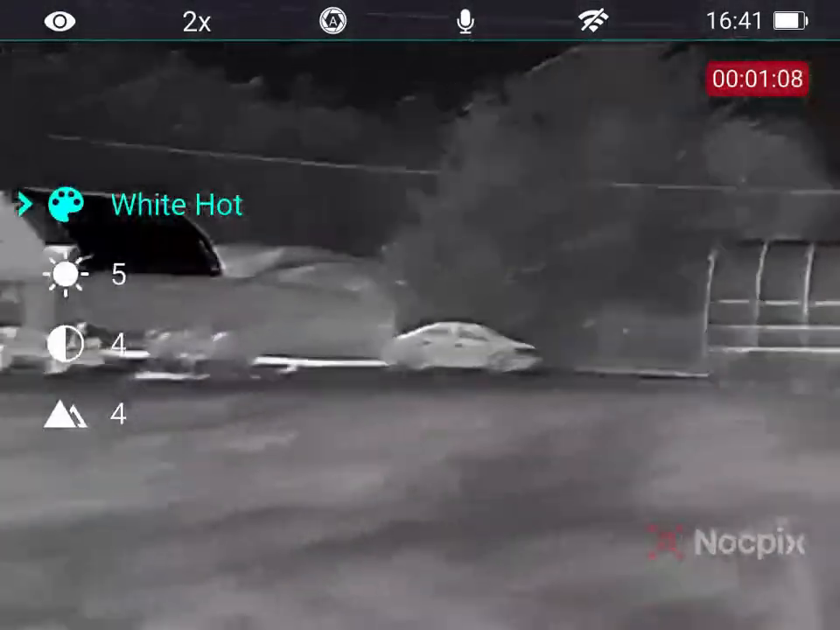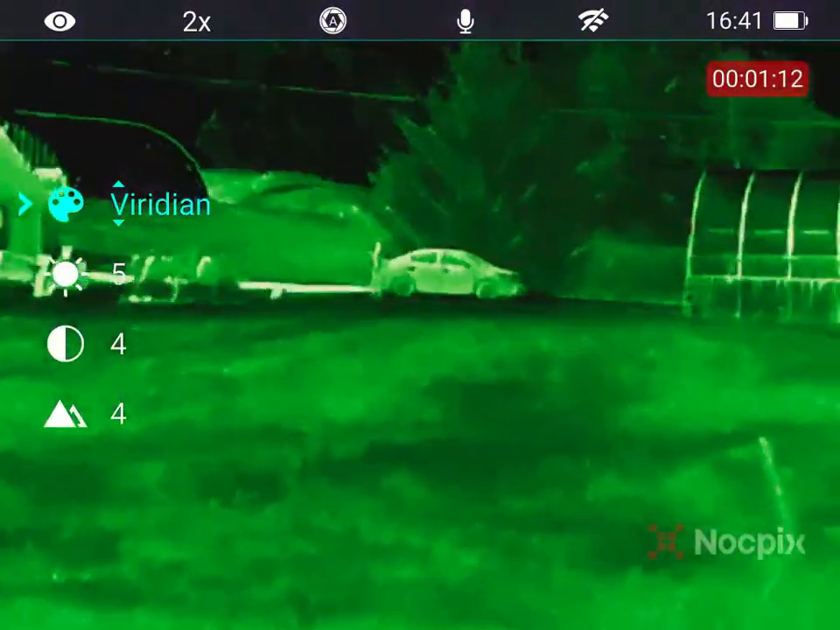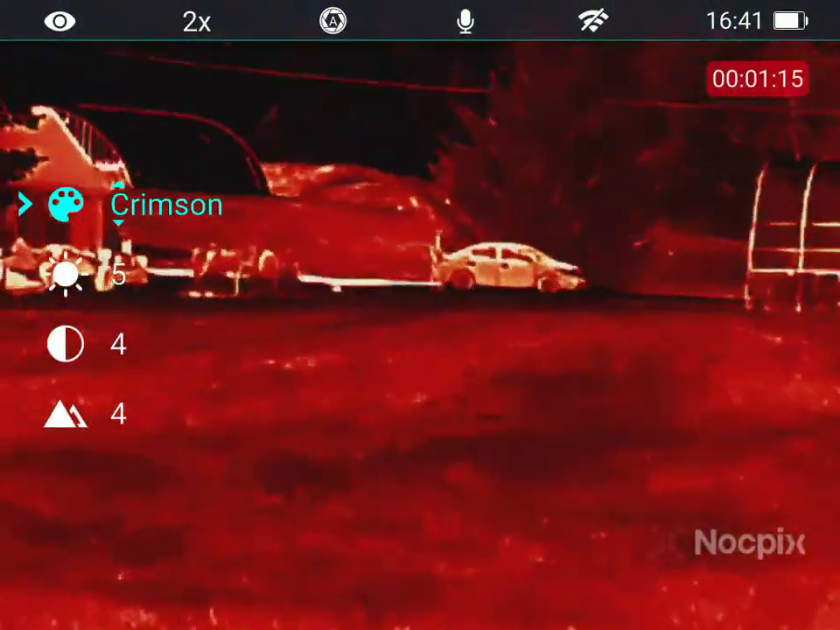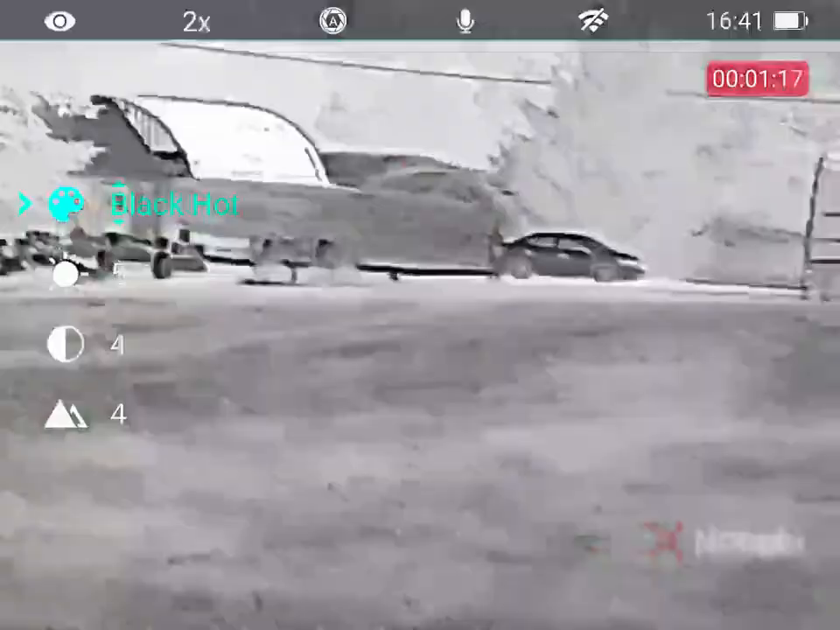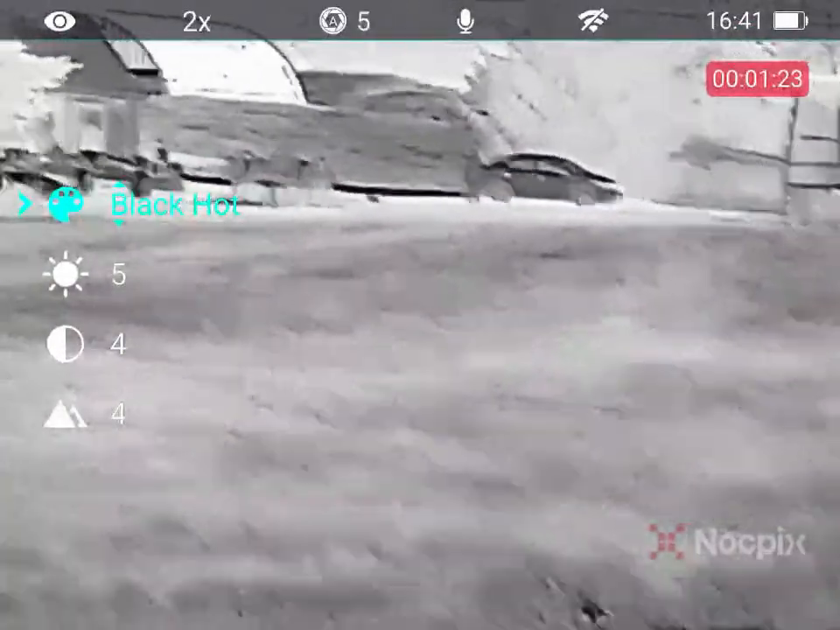Now, this car is about 110 yards with the GPS. I mapped it out. You're going to see my daughter there by the car. So this is a human target at 110 yards. She's standing at the trunk of the car. I think she's going to move in a second. You'll see her.